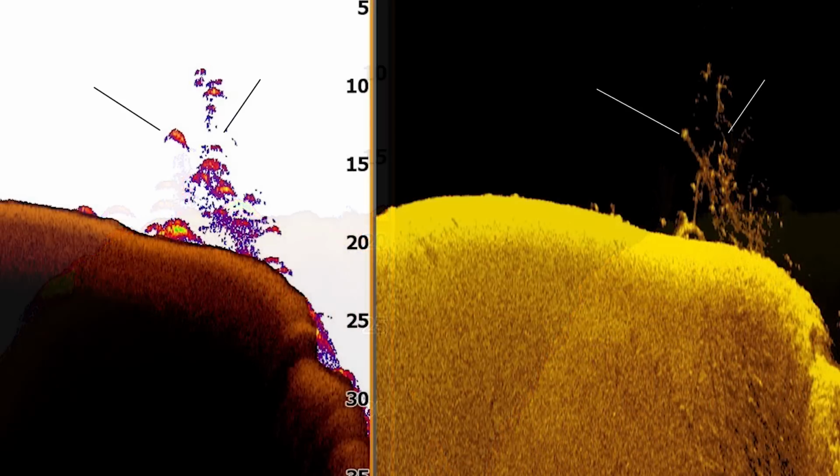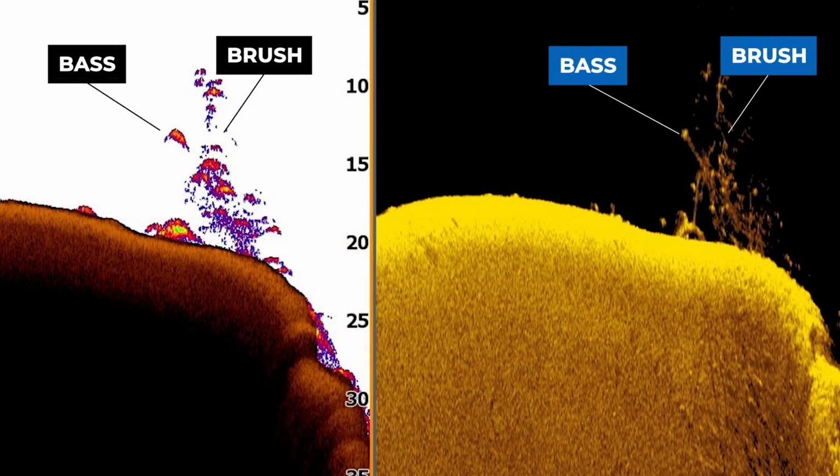On the flip side, when bass are very close to a brush pile or in the middle of it, it's a little bit harder to see those dots because they will blend in with the branches of the brush. This is where 2D sonar comes in. The arches on 2D sonar a lot of times are going to pop a little bit better when you're actually looking at a brush pile when the bass are in the brush pile.